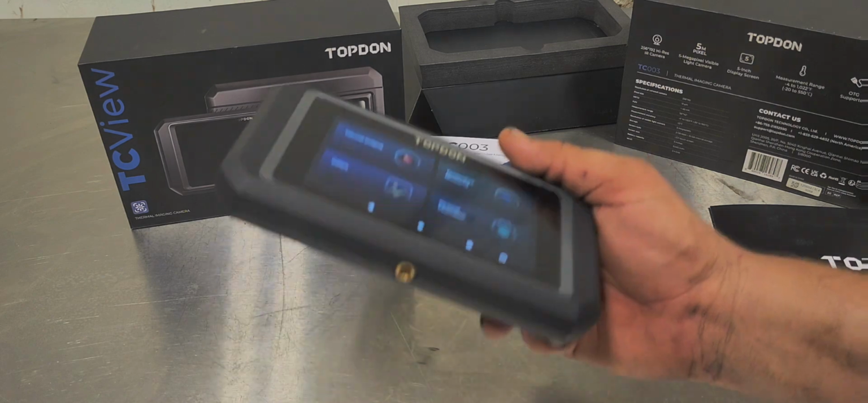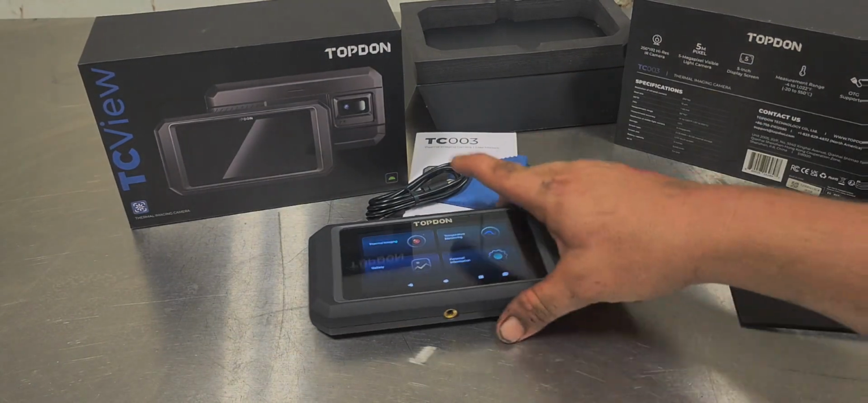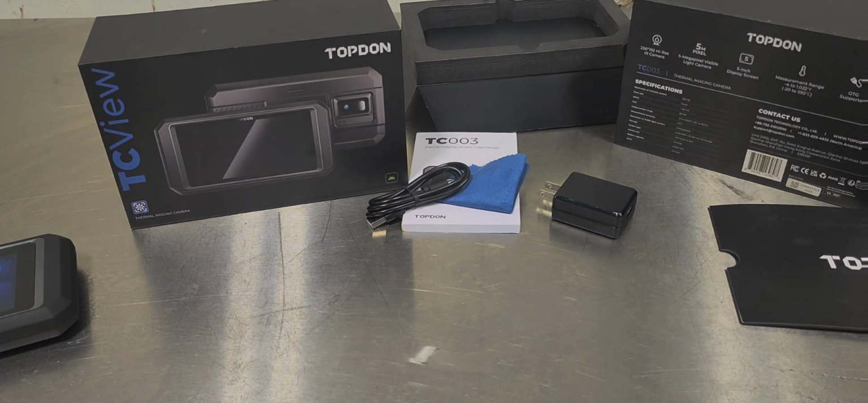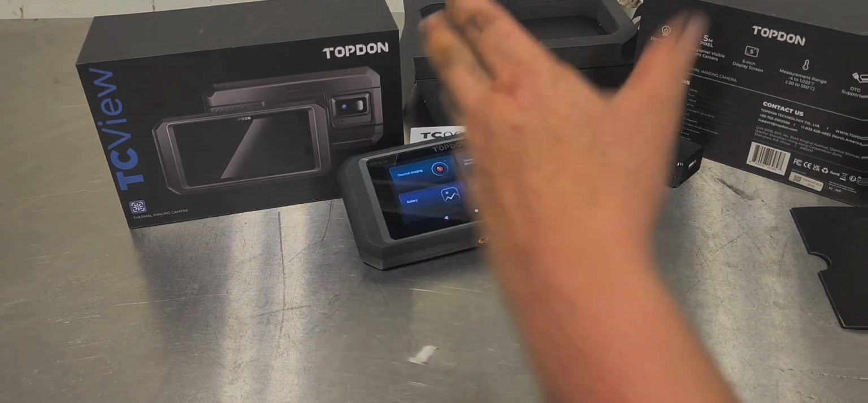Now, will it survive being thrown across the shop? Lord only knows. But hopefully this thing holds up. It feels pretty rugged, feels durable. I mean, it kind of slides across the workbench nice. I'm impressed so far. We're going to put it to use, probably get a month on it, and then we'll do an actual review on it.